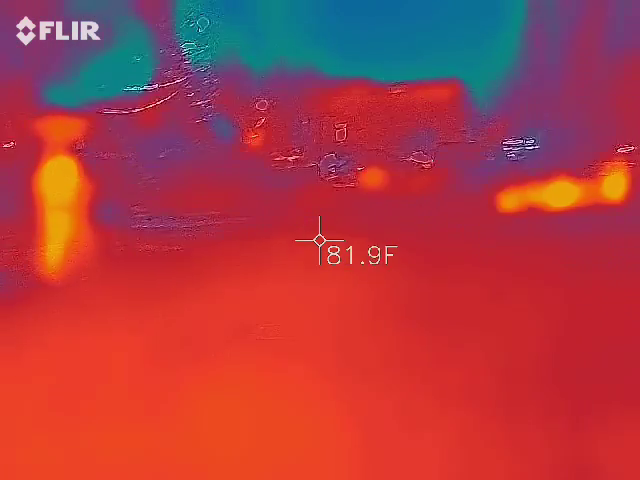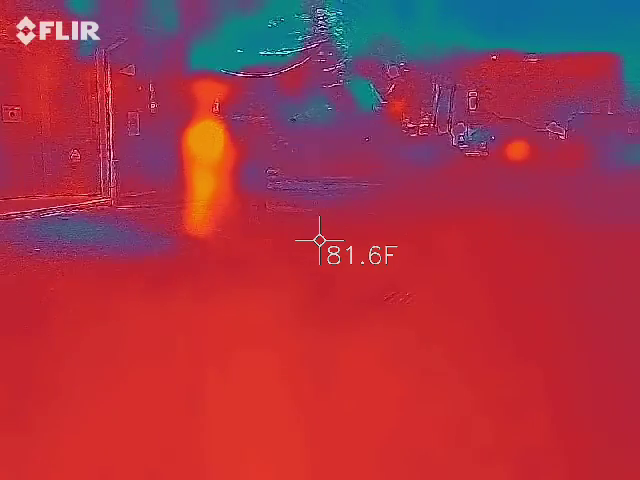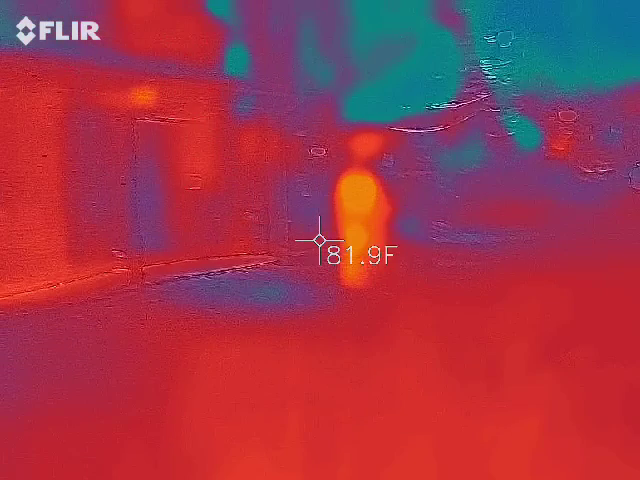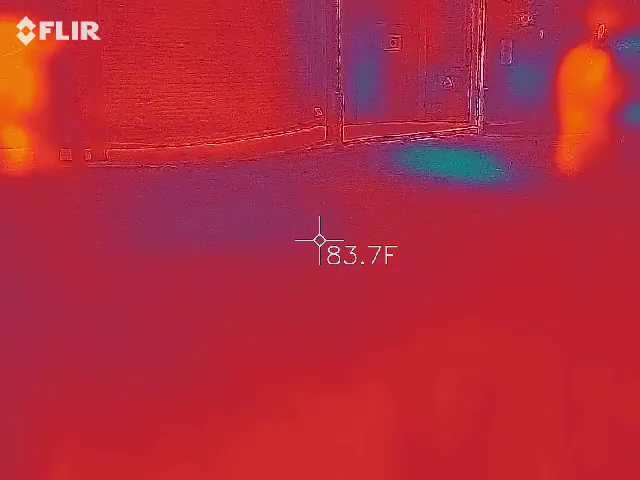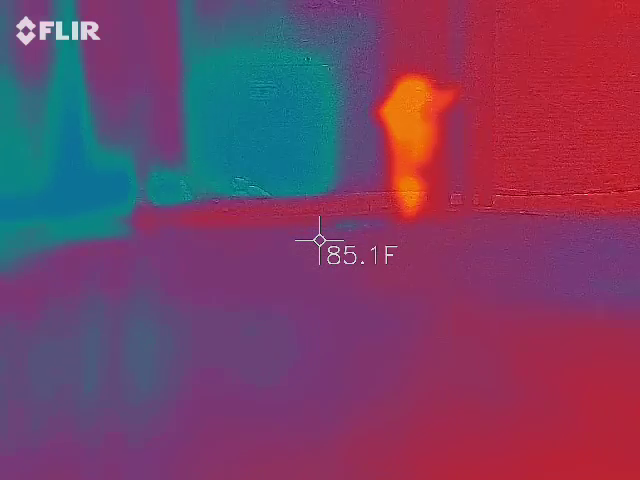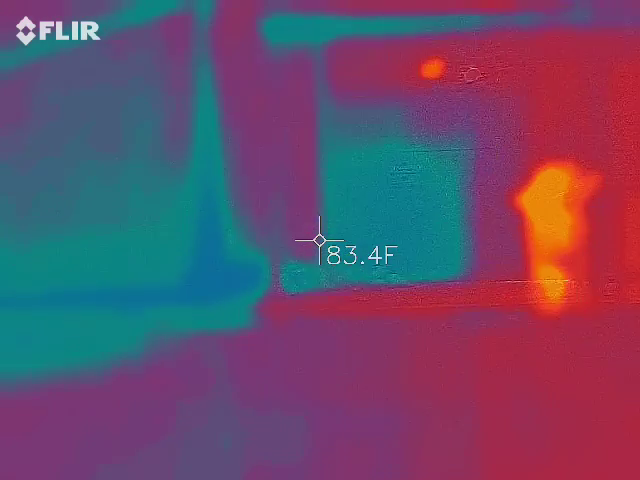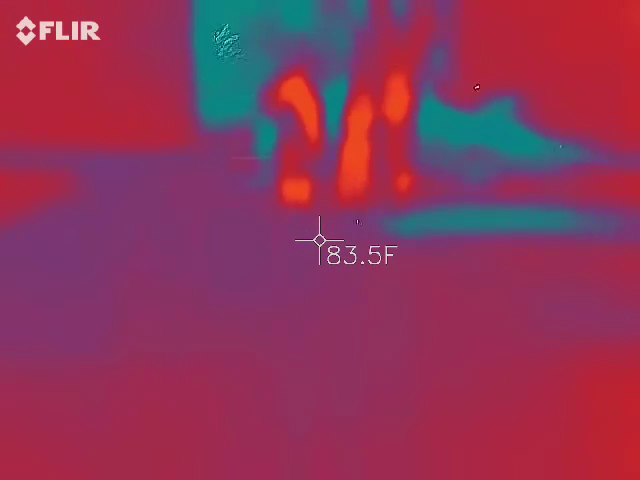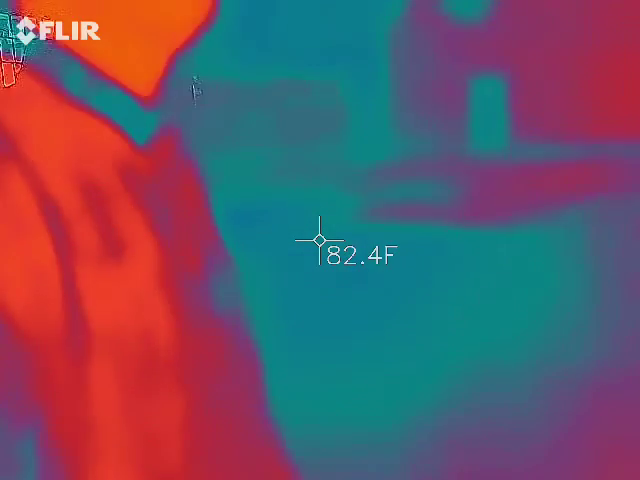Yeah, I'm trying to see if anything drops like 10 degrees or more, maybe. Ground is 80. I think it's pretty much around 80, nothing less than 79 I've seen so far. Pretty warm, the ground. Got to make it harder, the whole thing is red. Sometimes it'll all be blue, like if you're standing there.